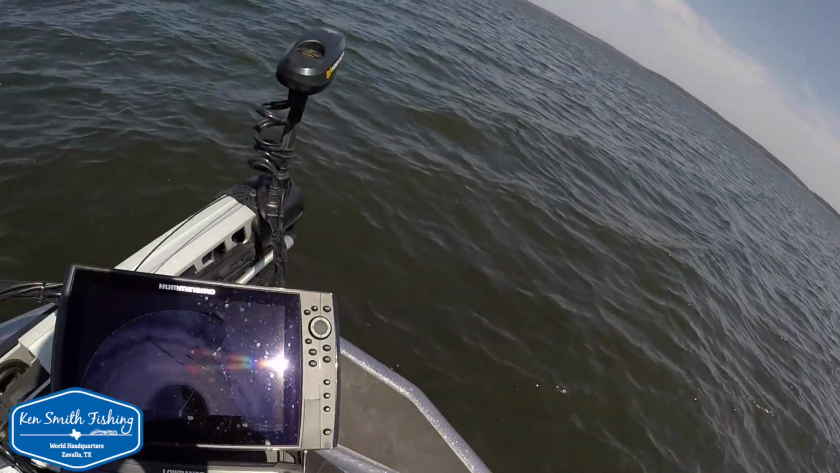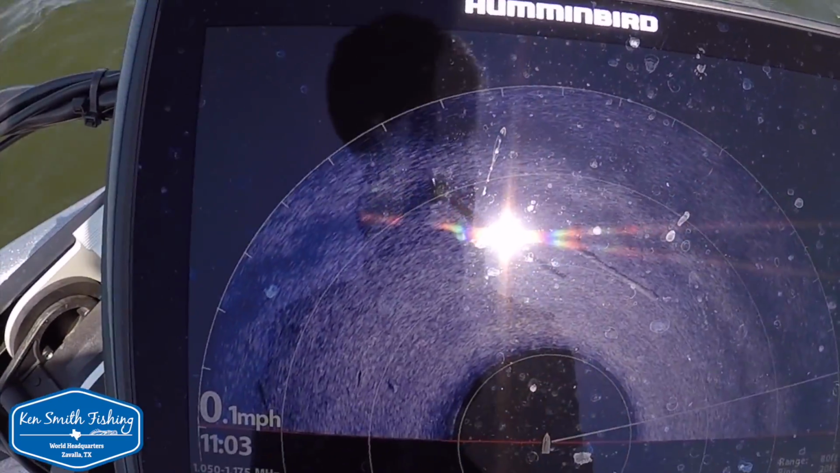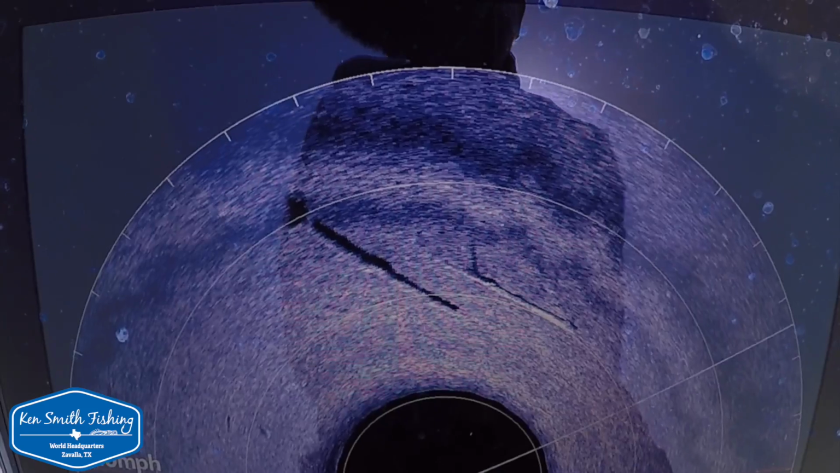So the 360 imaging is, and I know I probably got a glare there, but I'm hoping you guys can see that. There's a pair of them. Let me see if I can block it. There we go. There's a pair of them right there, and I've got the boat right in front of them.